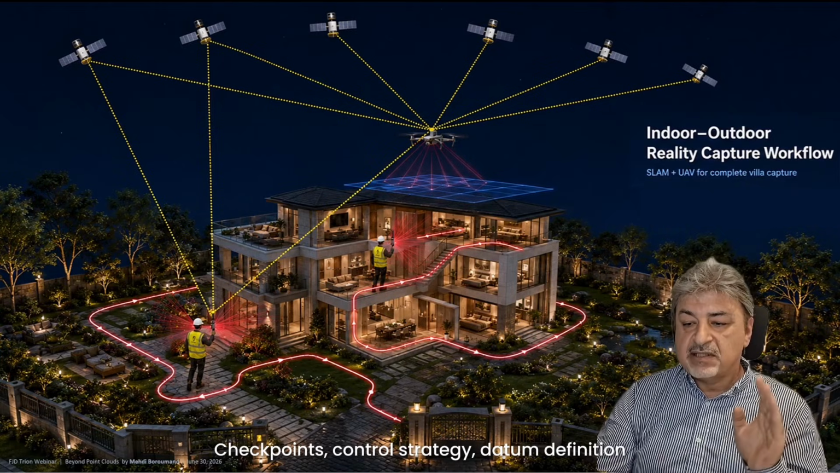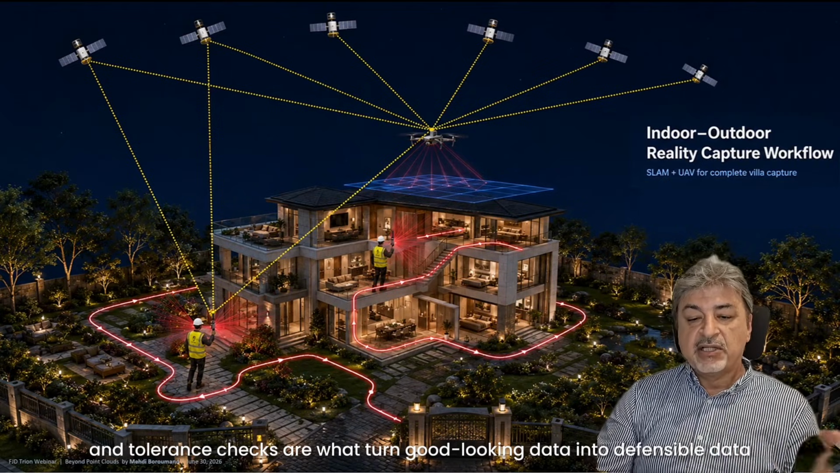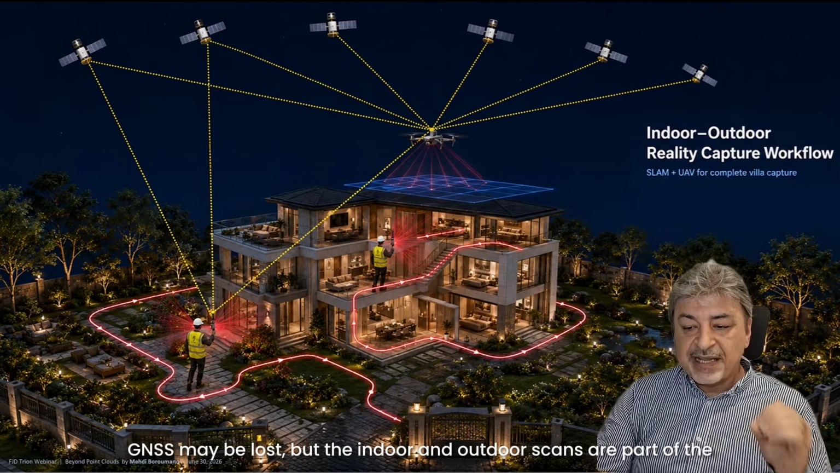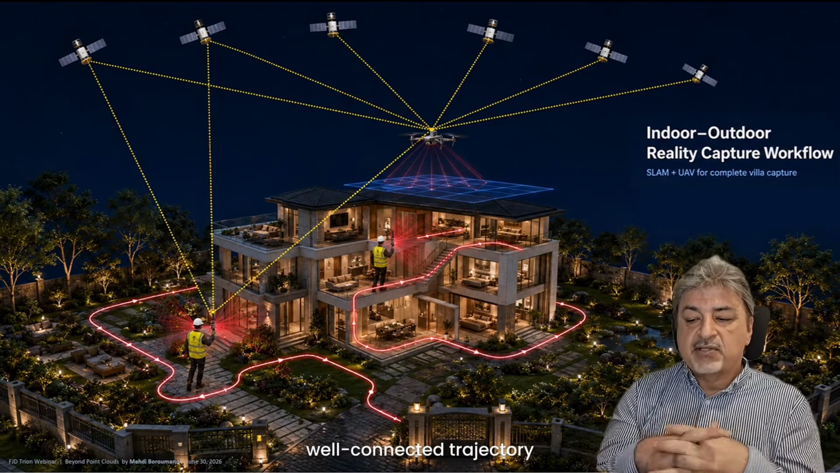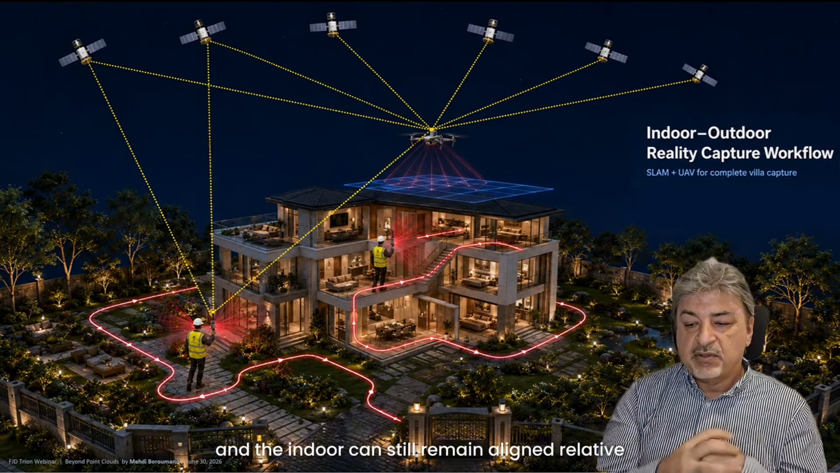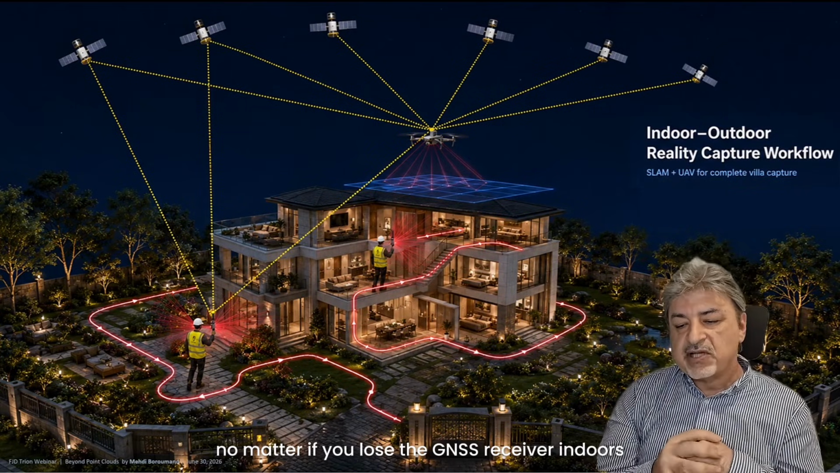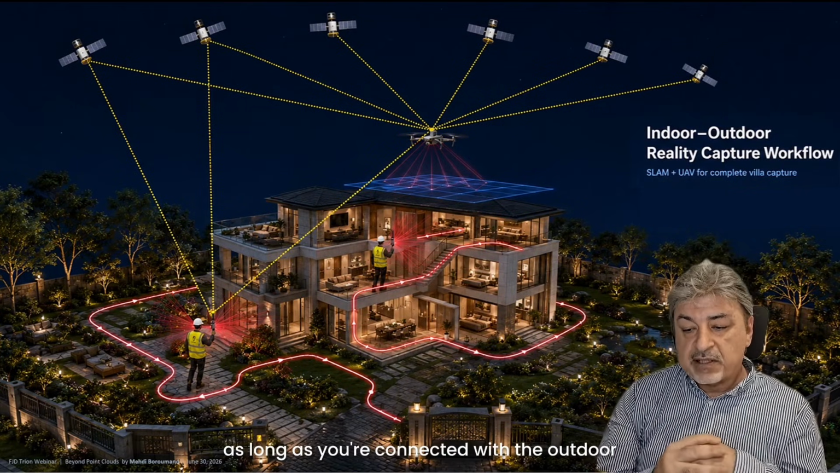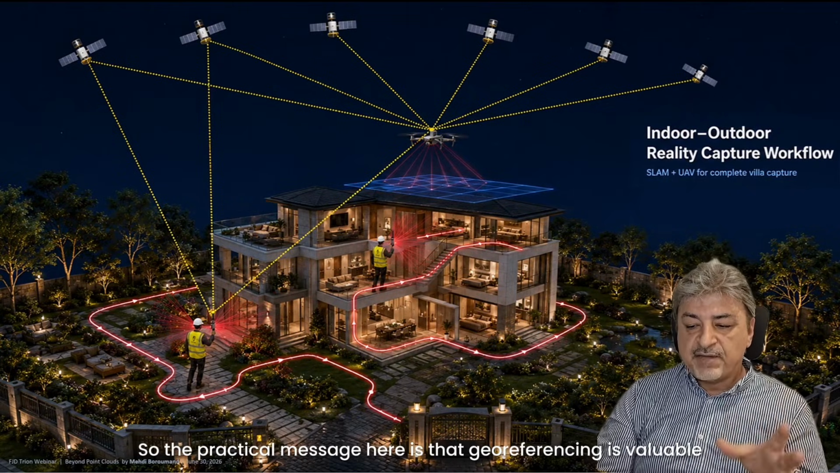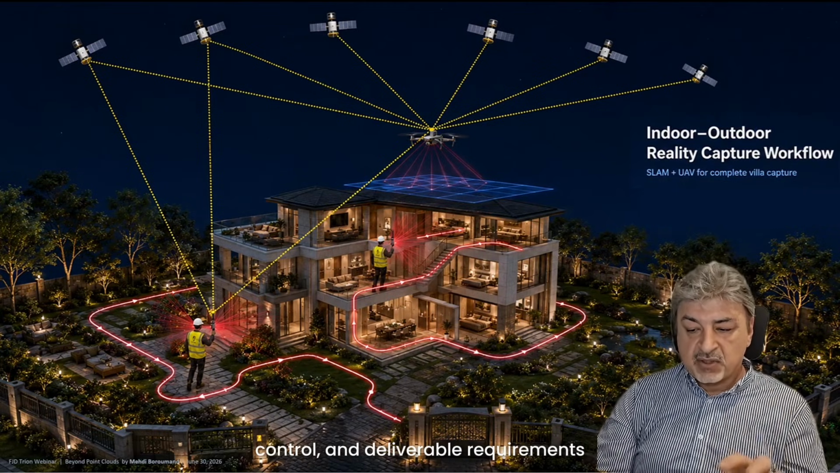Checkpoints, control strategy, datum definition, and tolerance checks are what turn good-looking data into defensible data. And when we move indoors, GNSS may be lost, but the indoor and outdoor scans are part of a well-connected trajectory, and the indoor can still remain aligned relative to the georeferenced outdoor capture. So when you are on one run and one session, no matter if you lose the GNSS receiver indoors, as long as you're connected with the outdoor georeferenced trajectory, you're good. So the practical message here is that georeferencing is valuable, but it must match the project's accuracy, datum control, and deliverable requirements.